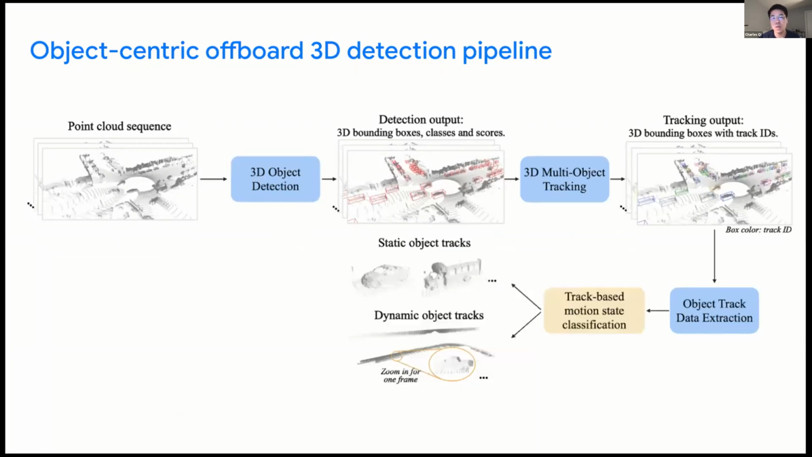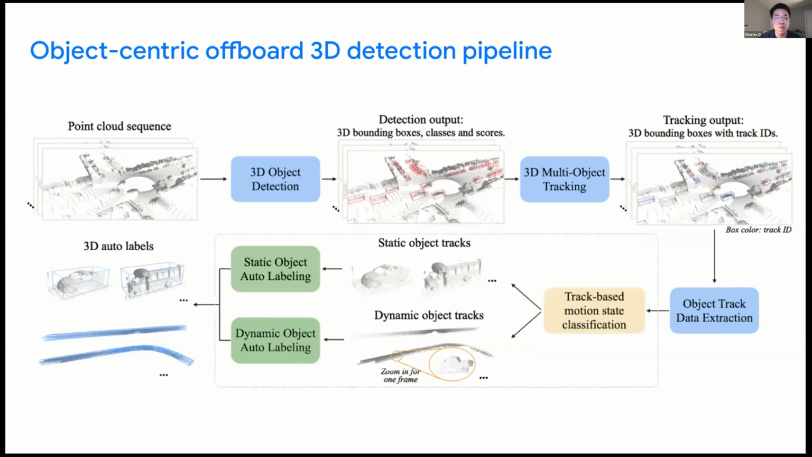We take a divide and conquer approach to process those two types of objects separately, where we use object track-based state estimation to classify the motion state of the tracks into static and dynamic ones. Because we have access to the whole track information, the classifier accuracy is very high, approaching 100%. Actually, it's 99% and beyond. And then for each type of track, we have specialized neural networks to refine the boxes based on the track data. The final output is the accurate and consistent 3D bounding boxes of the objects across the sequence.